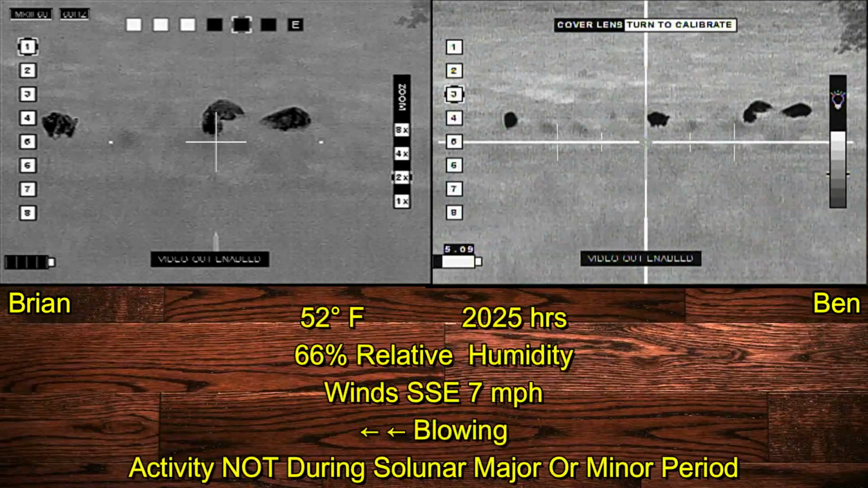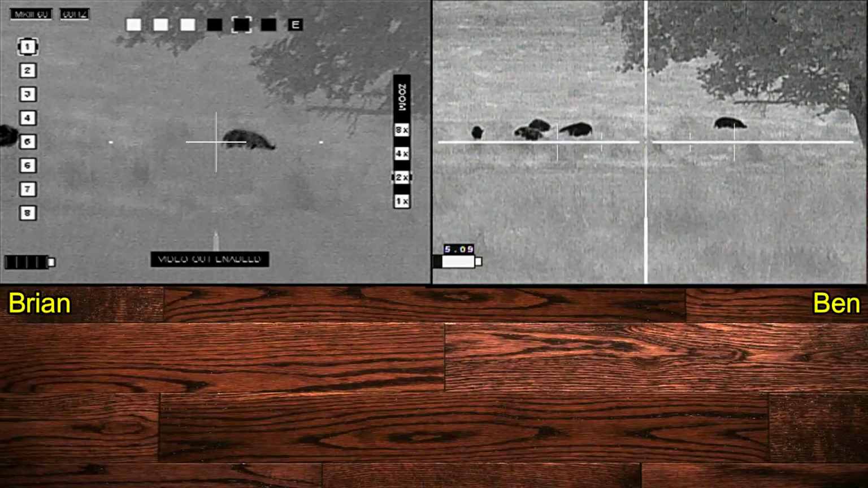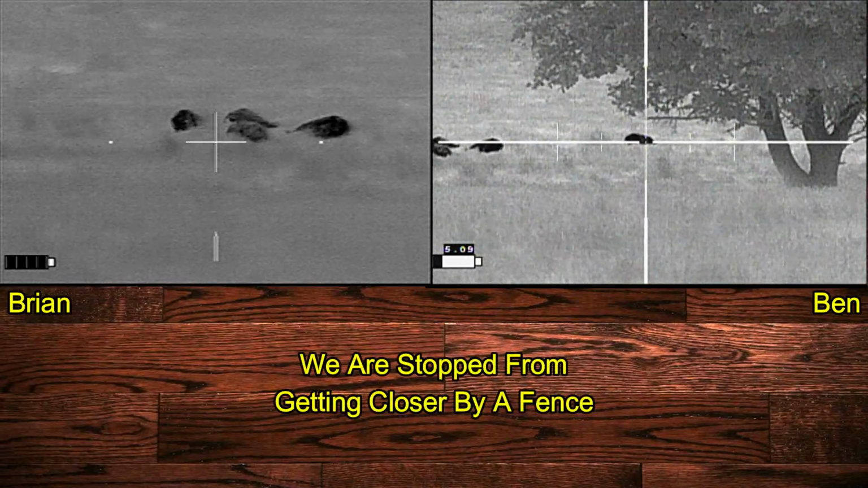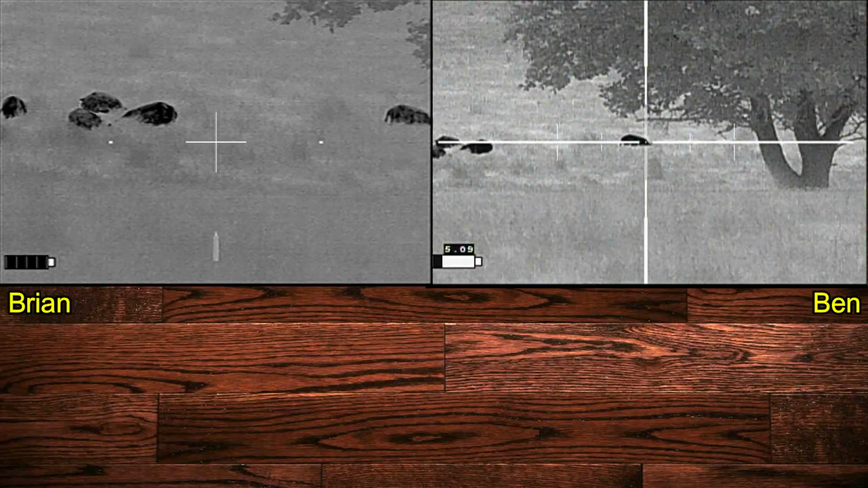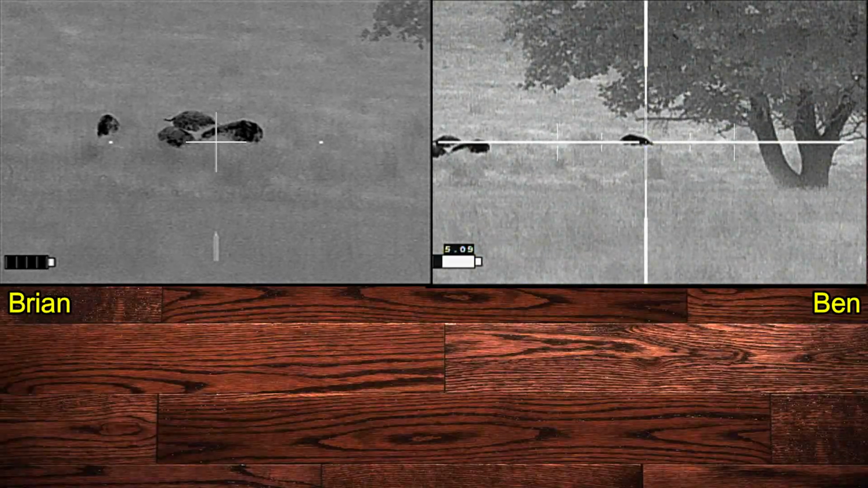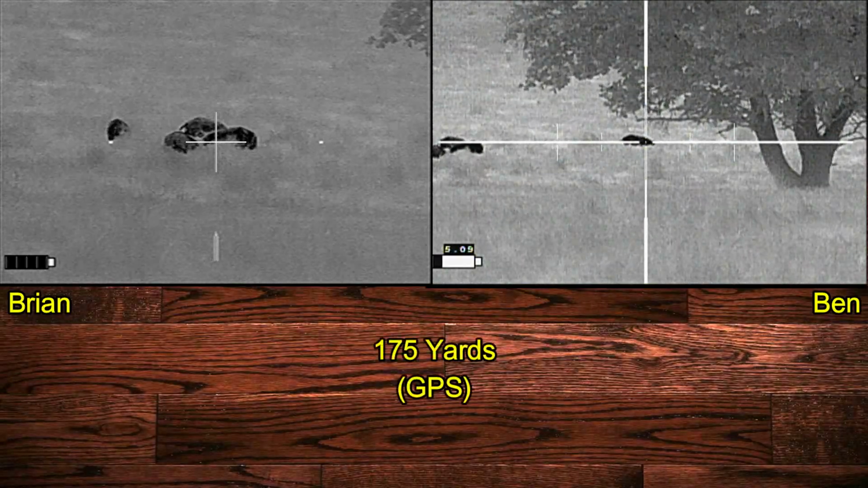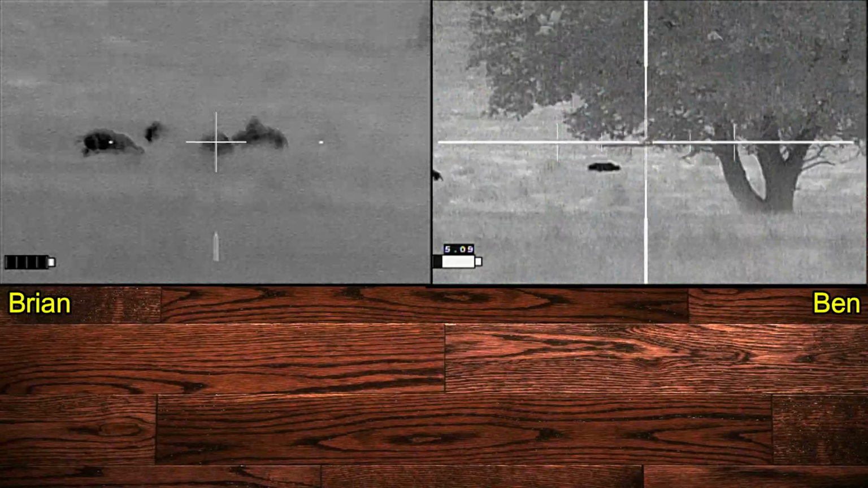I'm lined up on the left, Ben's lined up on the right. We've got wind blowing from right to left. The one on the right hand side? The one that's by itself. Okay. And we've got a lot of hogs in this field mixed in with cattle, so we've picked a small group of hogs that are by themselves. I'm going to shoot the one that's next to it, to the left, that's facing left. One shot, alright? One shot. 3, 2, 1.